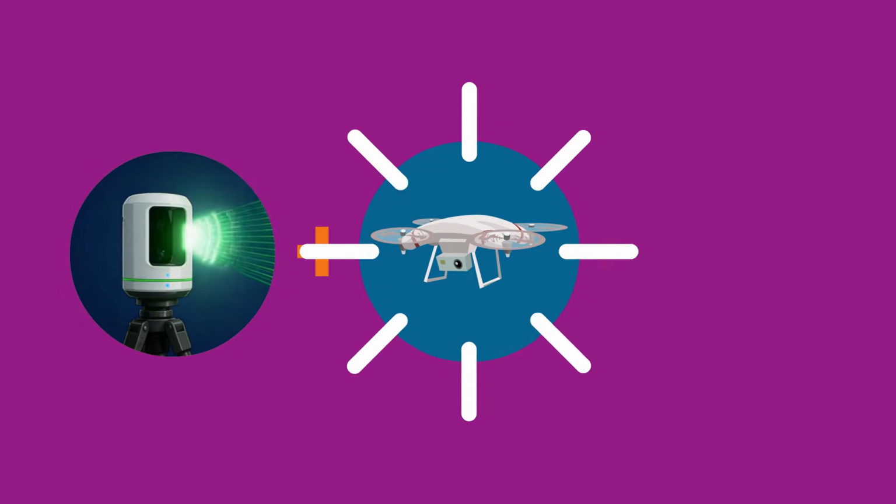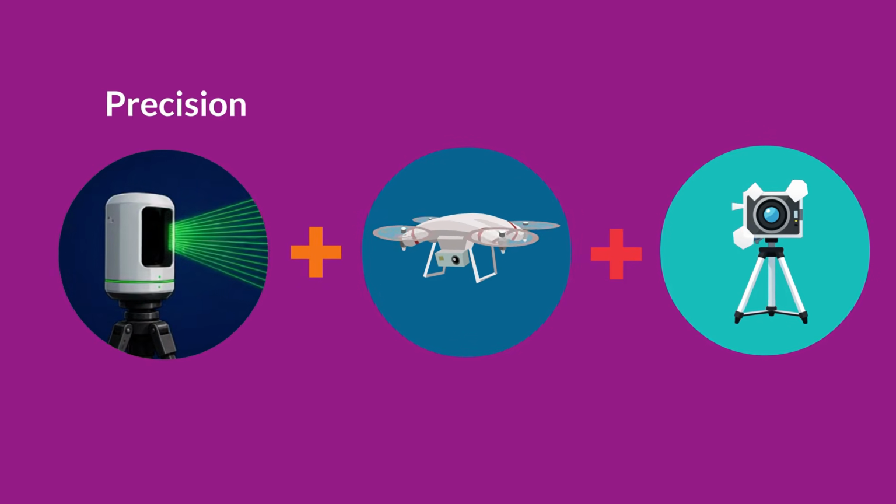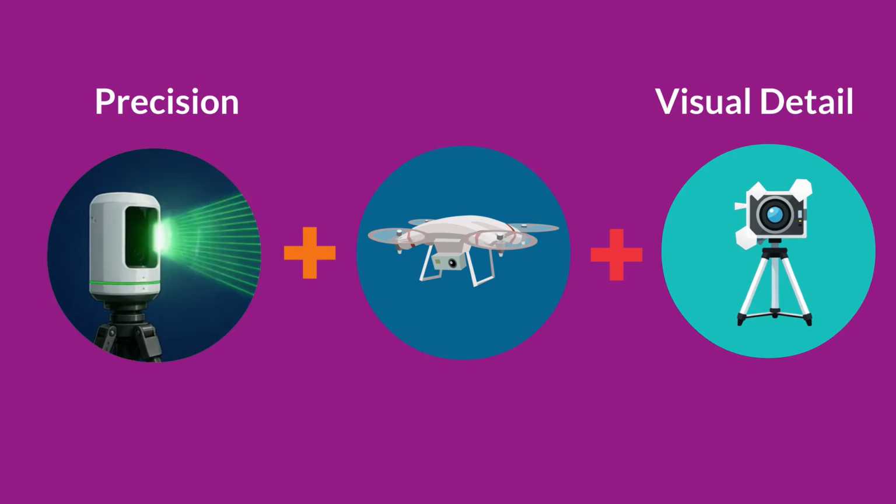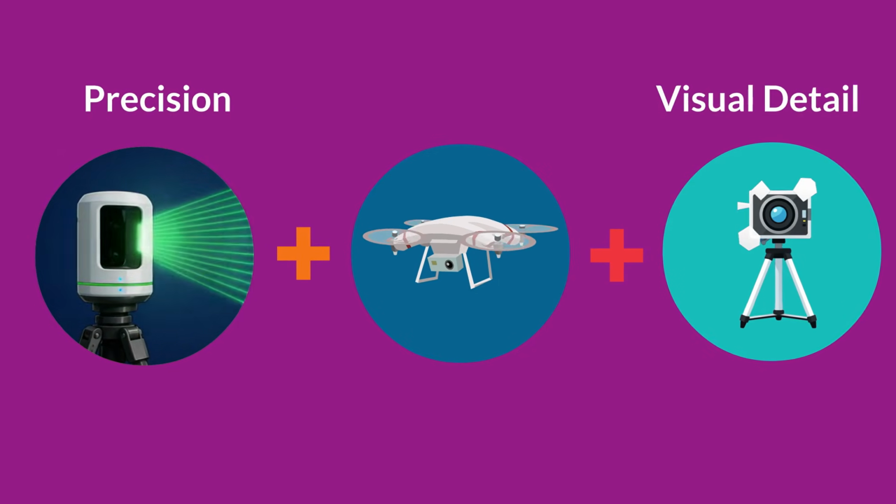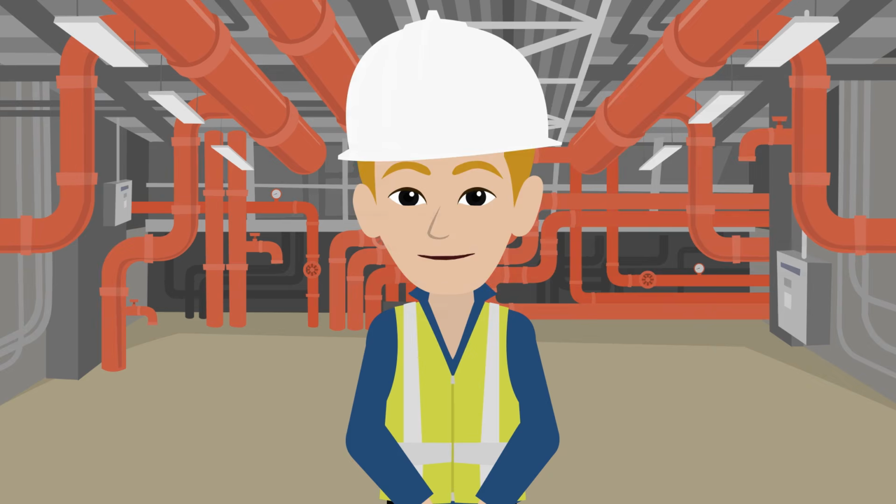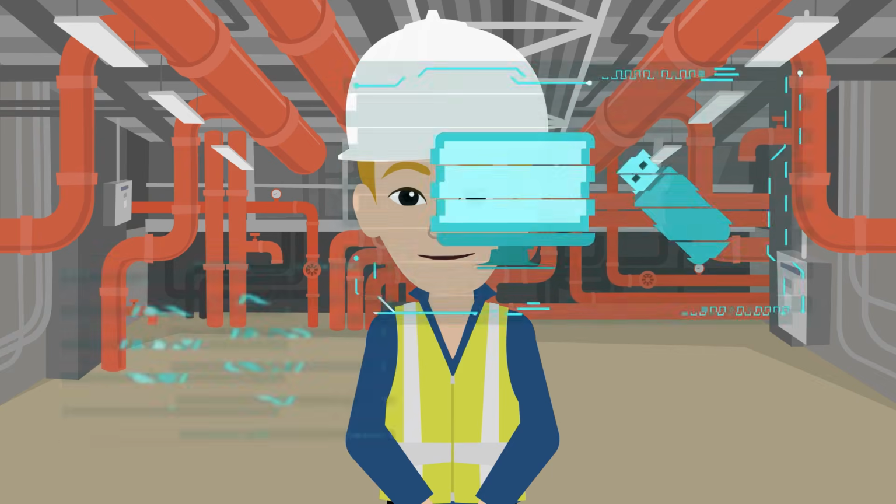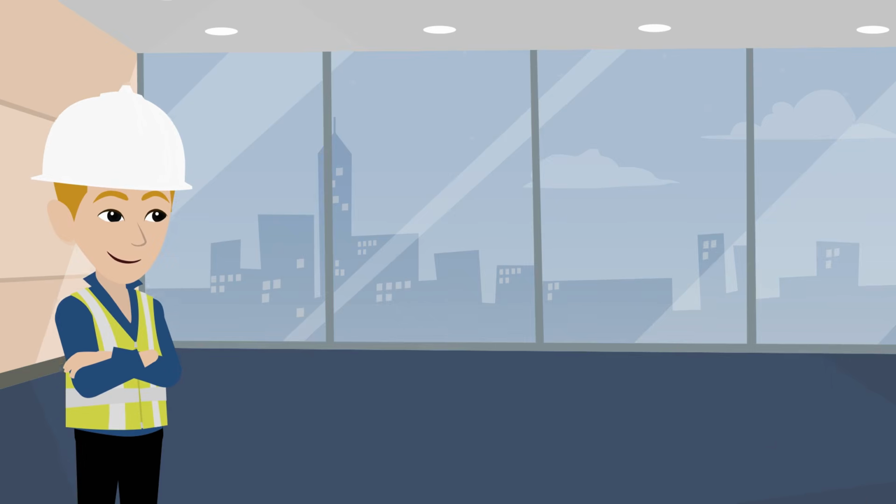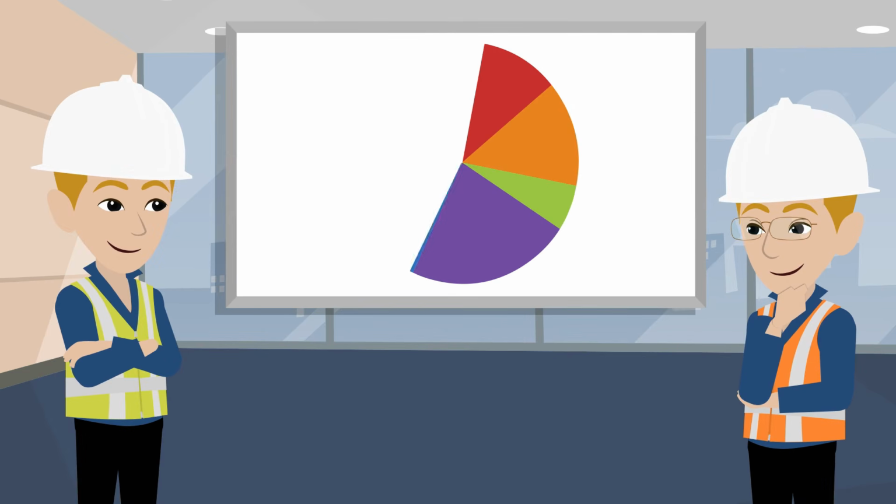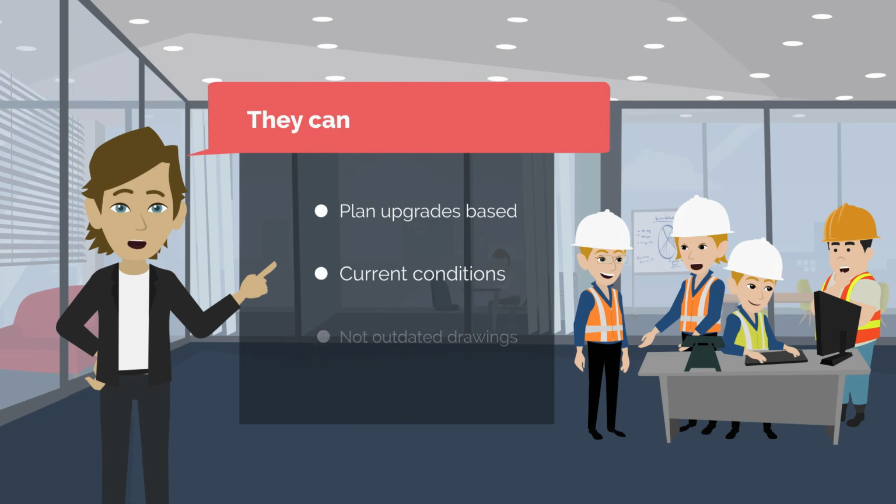In practice, these 3 are used together. LiDAR handles precision, photogrammetry adds visual detail, and drones provide the speed and coverage to make the whole thing practical at scale. But what makes this truly useful is what you can do with the data once you have it. Engineering teams can take measurements without going back to site. They can plan upgrades based on current conditions, not outdated drawings.